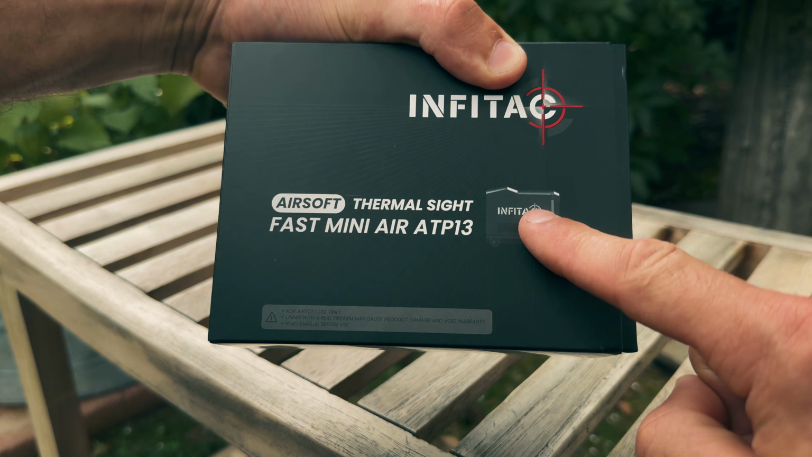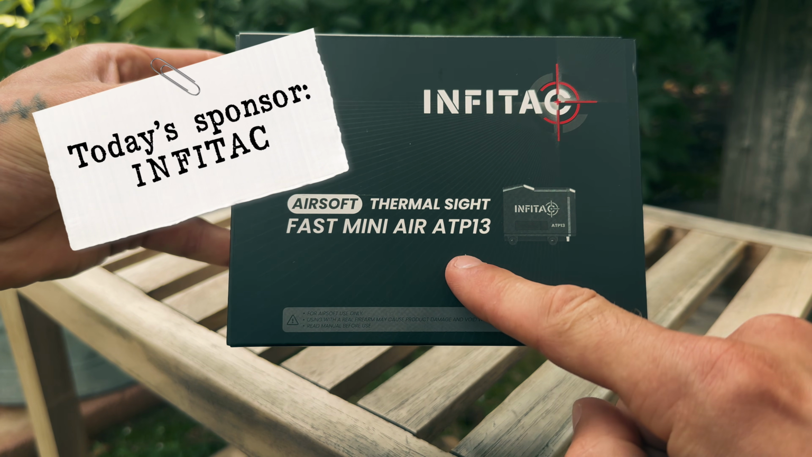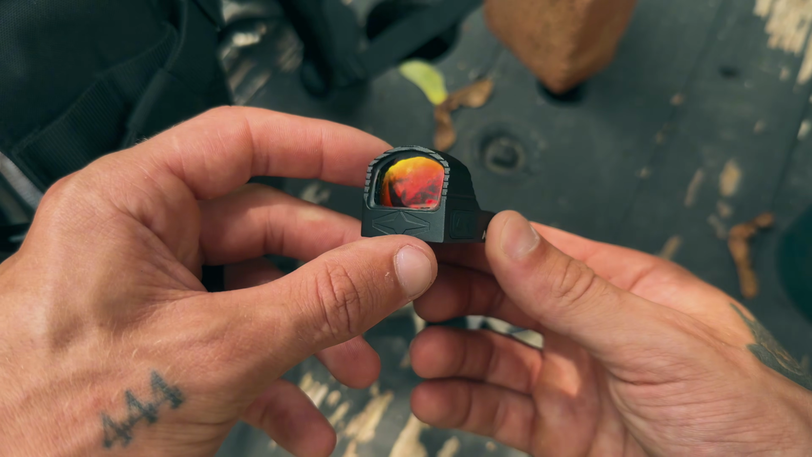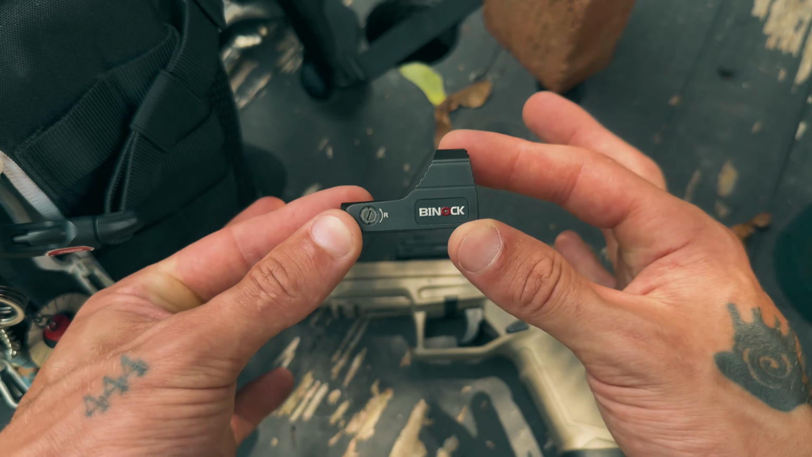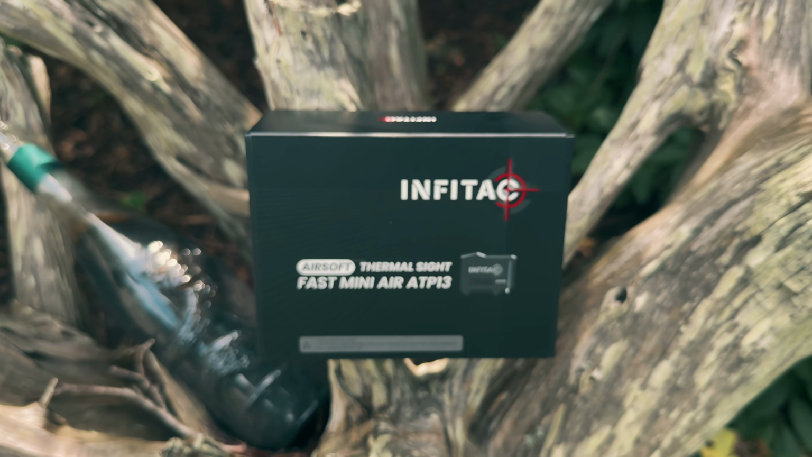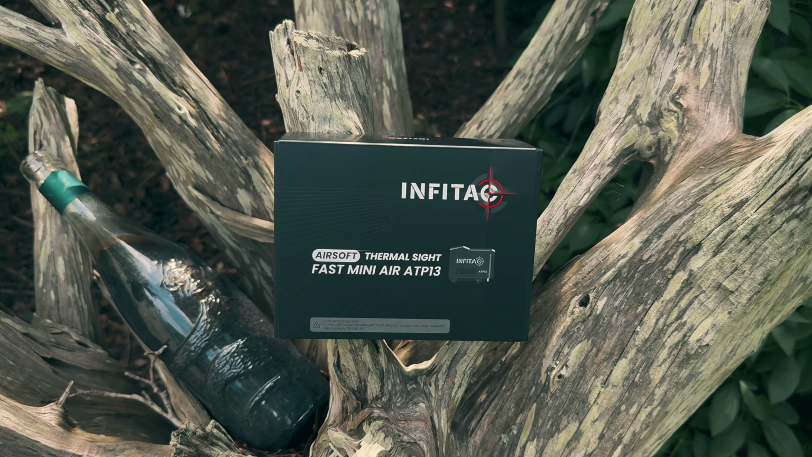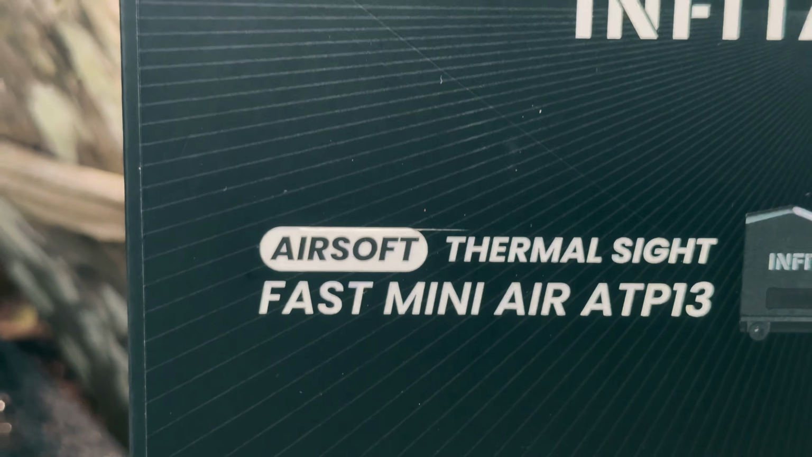This just might be the closest thing you can get to wall hacks in Airsoft, the Infitac ATP-13. And you see, I come from a world where in Airsoft, if you had a red dot sight back then, you were above all others, because this was just cool in itself. But Infitac, I believe, is the first company to take the leap of faith and design a thermal optic the size of a red dot sight that is specifically designed for Airsoft use.